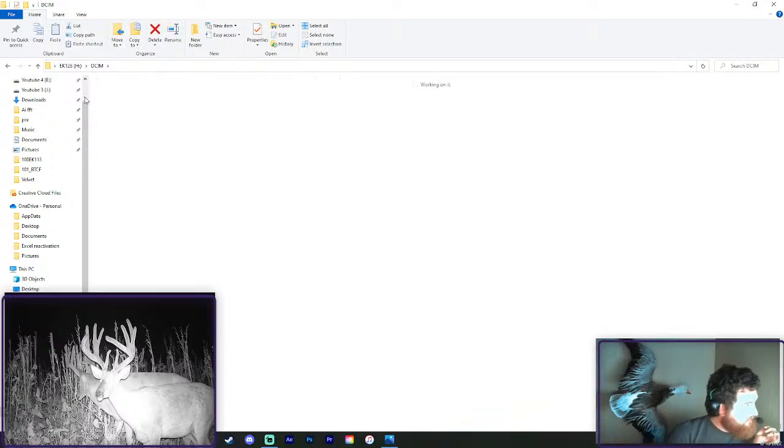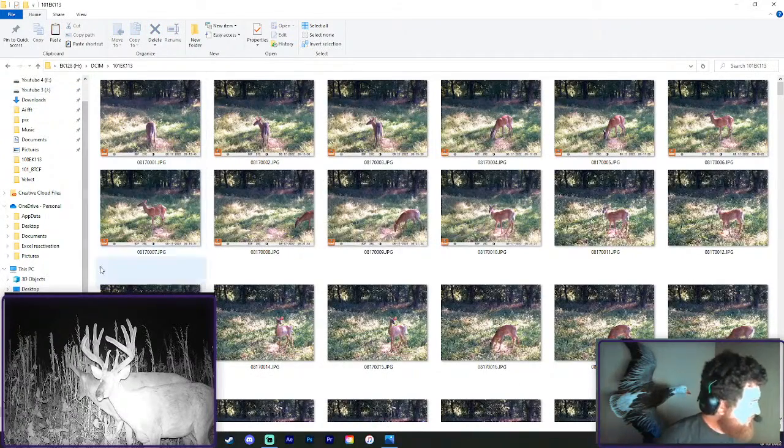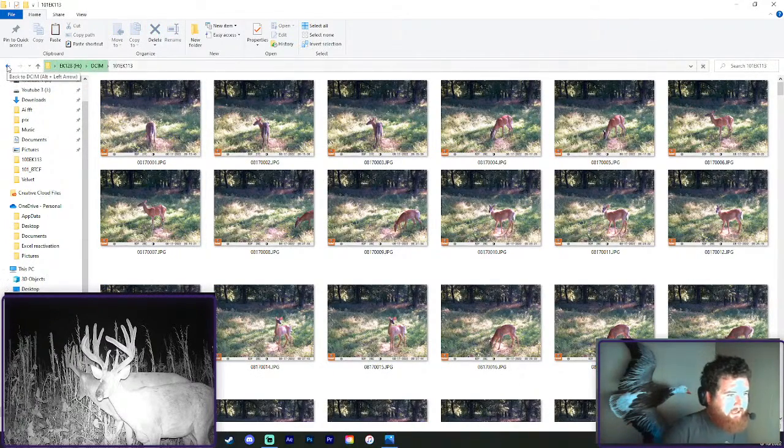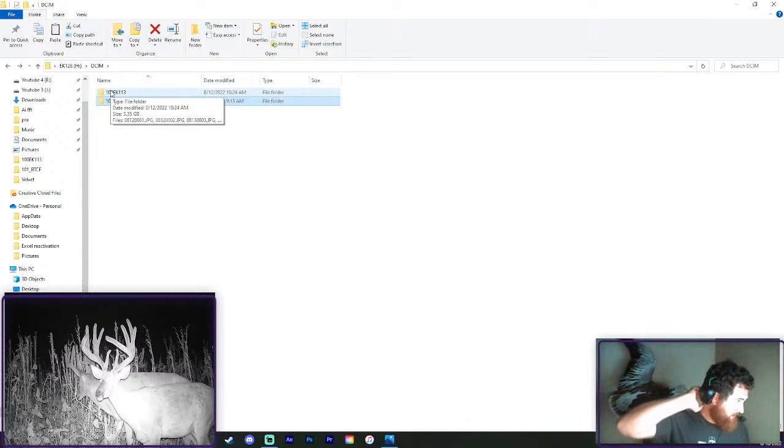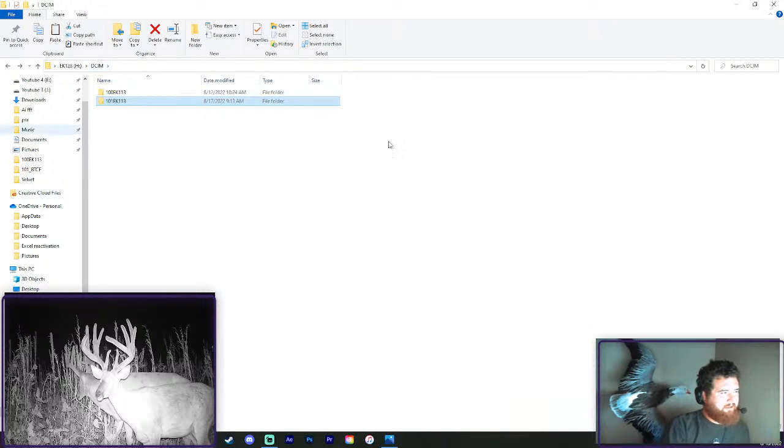Okay, we got a lot here. Let's see. 1,500 pictures. Oh, okay. So this spot, we actually don't have a setup here. For the people watching who know about the property, this is Ace's, kind of by Junior's cornfield. The farmer, we don't have any setups in this area.